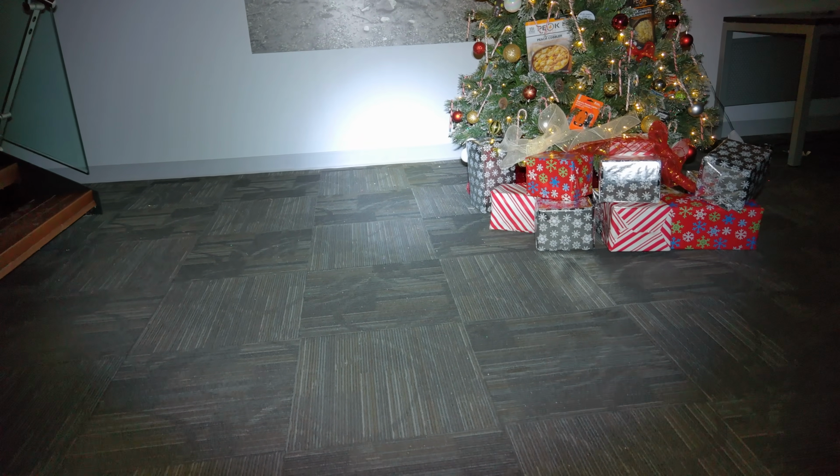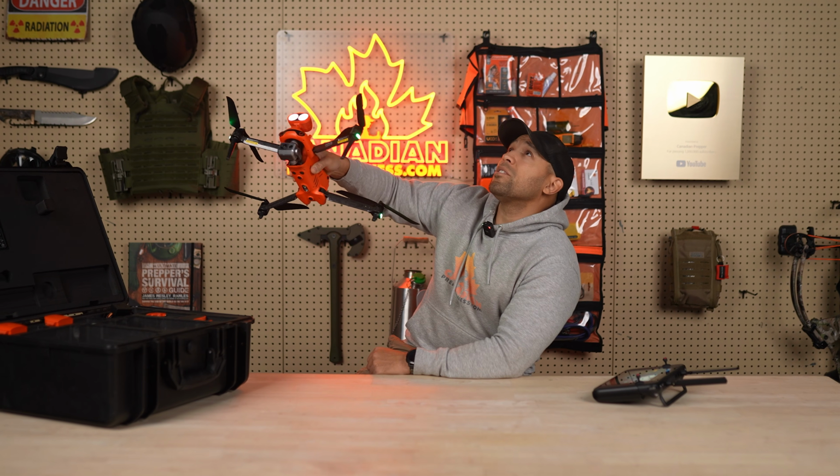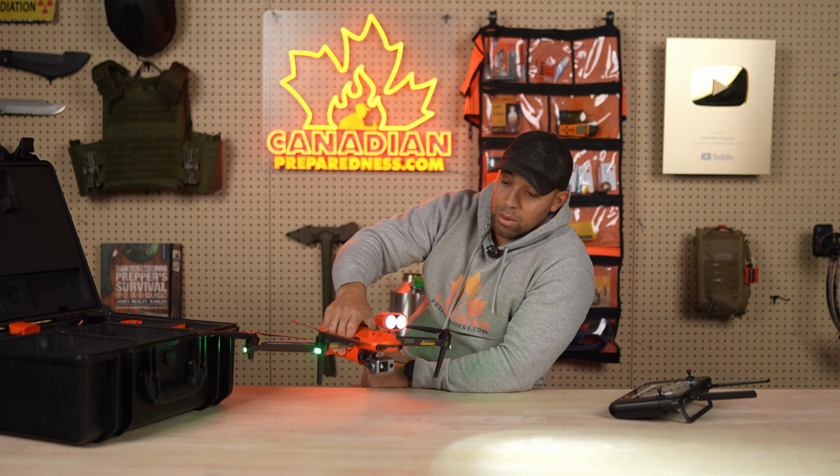They call it a spotlight, but I guess it's got a little bit of spot. Yeah, it is a spotlight, but it's got flood to it too. All right, so we're just testing this out in the warehouse so you can see the power of the light. I think the light is closer to around 2,000 lumens. So we're going to put the bird up in the sky.